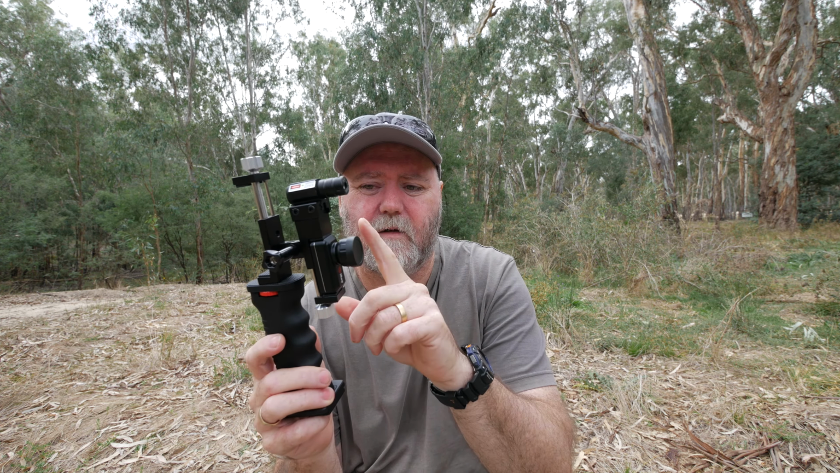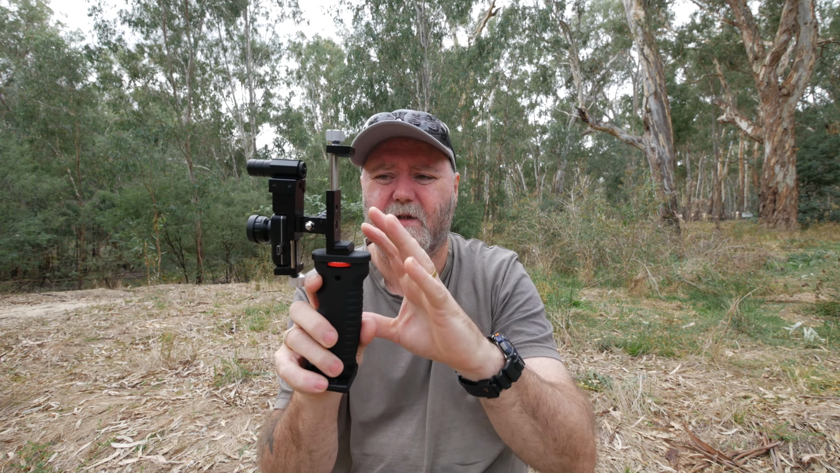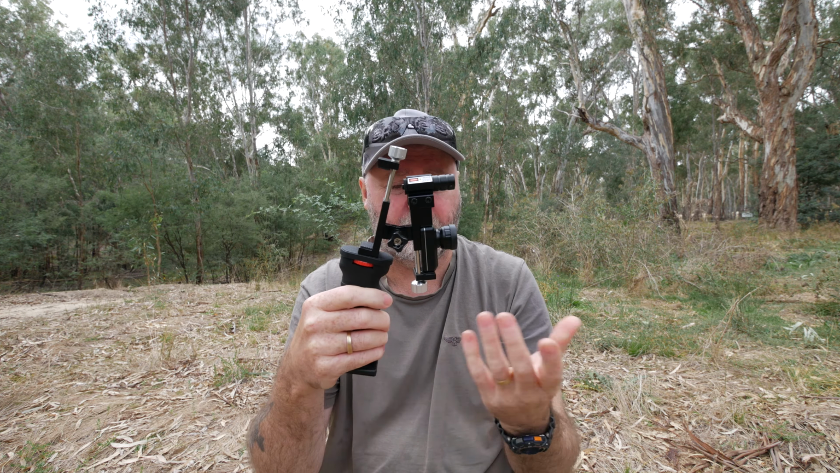Conclusion. I always start off with, would I buy this again? Yep. The sensor's good, and the whole little package is quite useful to use like that. When I first saw it with this system, I didn't think I'd use it like that. I thought I'd use it in a different way. But it actually is very, very handy just using it like that. This system works good. Now, I said I thought I would be using it another way.